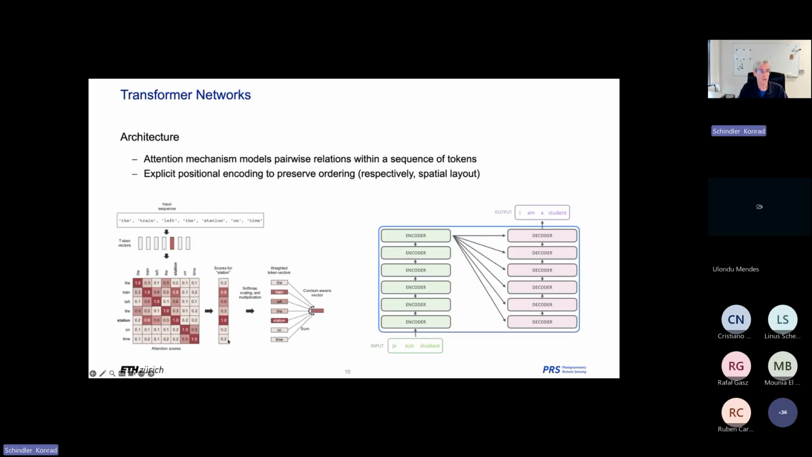So yeah, the transformer architecture, I guess I don't need to explain it in detail to anybody, but ultimately it is built on this idea that you have exhaustive pairwise attention. So every so-called token, every unit of information talks to every other one.